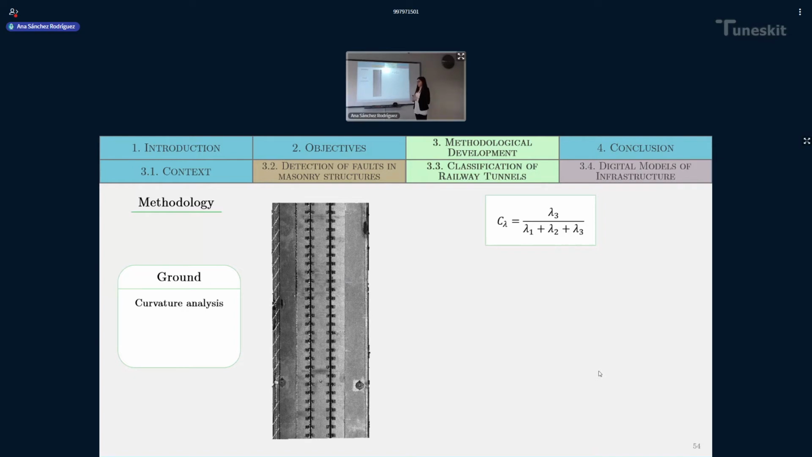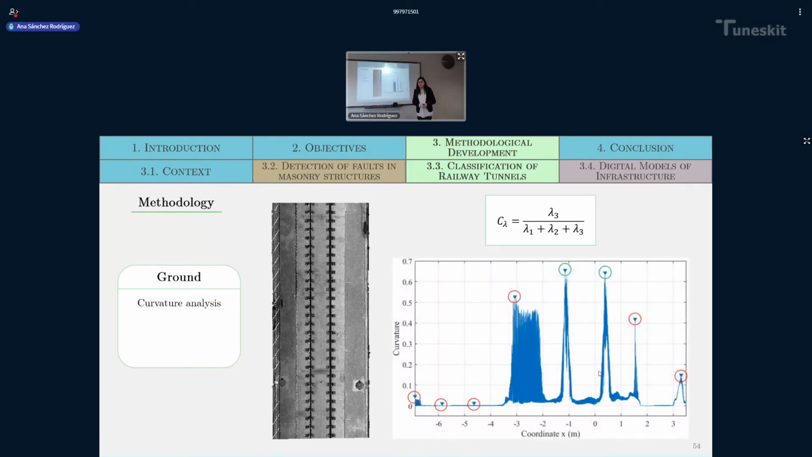This curvature is calculated using the eigenvalues of the covariance matrix of the point cloud, calculated applying the principal component analysis. These values have been represented in a graphic, as the one that you can see here. And in this graphic, we can easily detect the peaks of curvature, in which part of the point cloud we have some changes in the values of curvature.